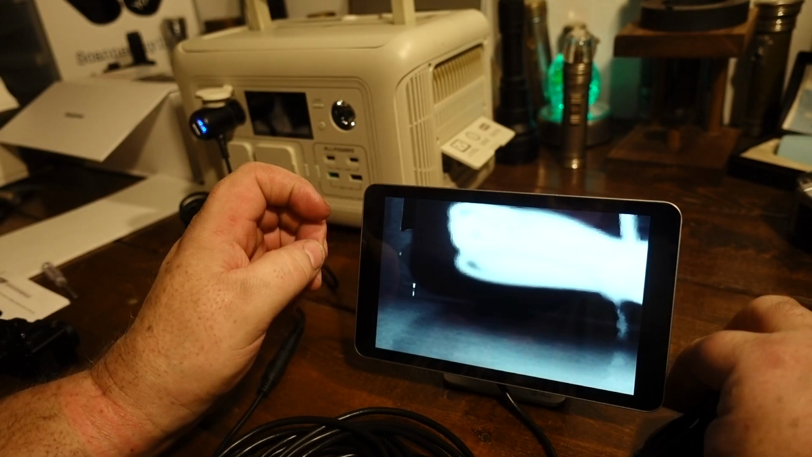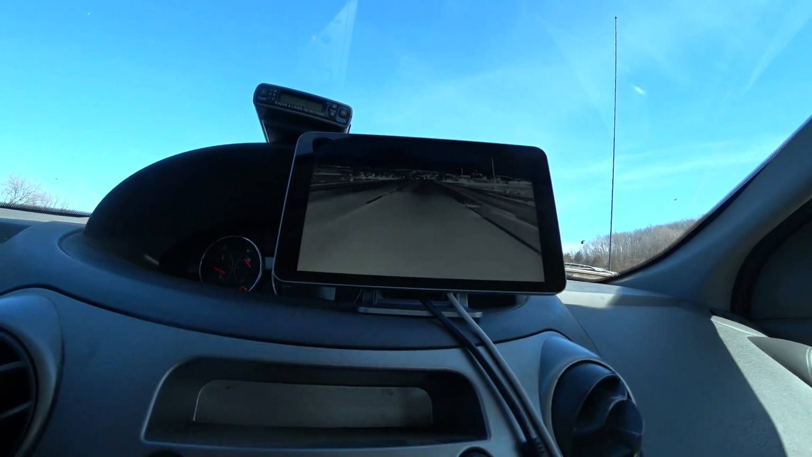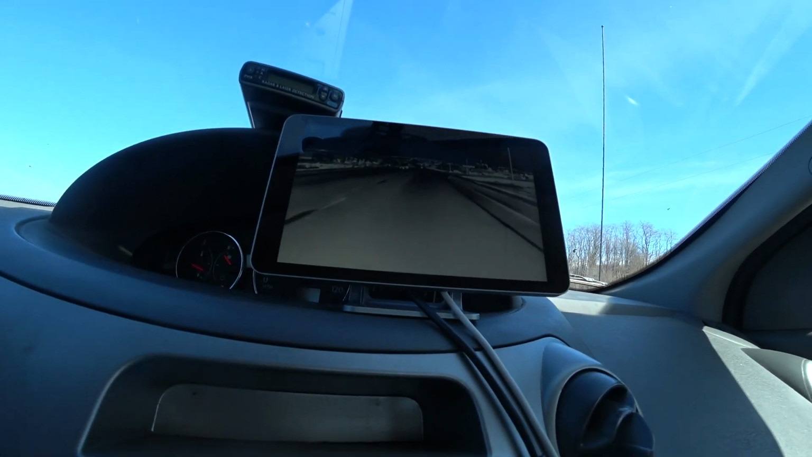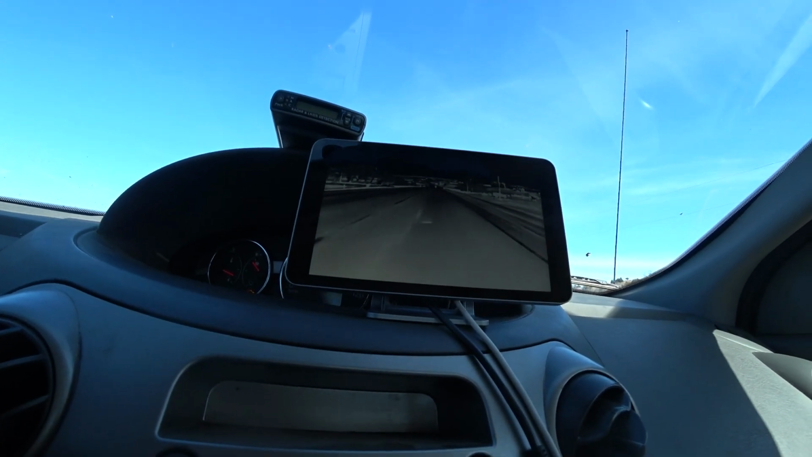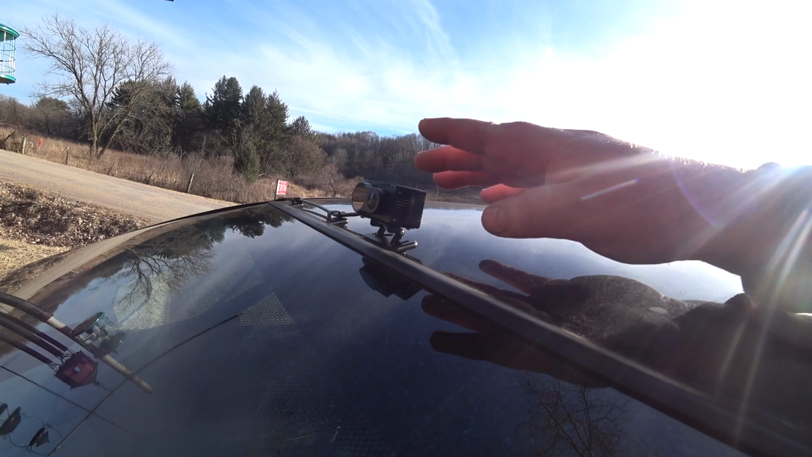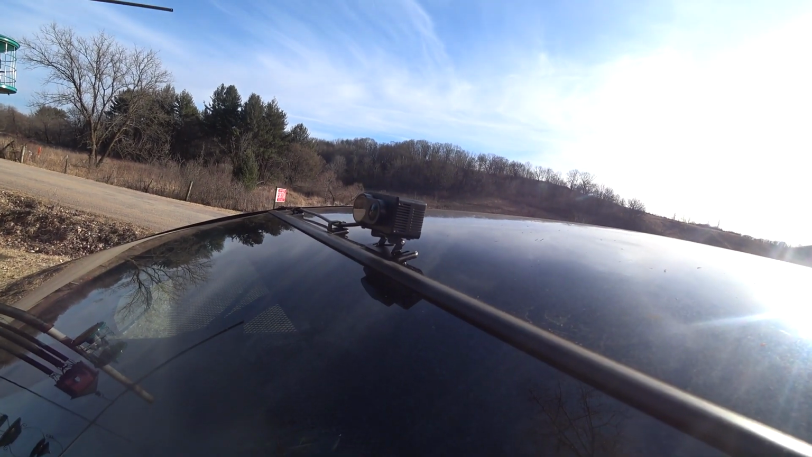So next step is to go get it installed. Got it all mounted up. Very easy to mount, to be honest with you. I suppose it depends on what kind of car you have. With the stickies, and then just clipping it back. I did put the camera on the roof of the car. Seem to like that better. Camera is easy to mount. There's a couple mounting options for your license plate. I chose the roof of the car.